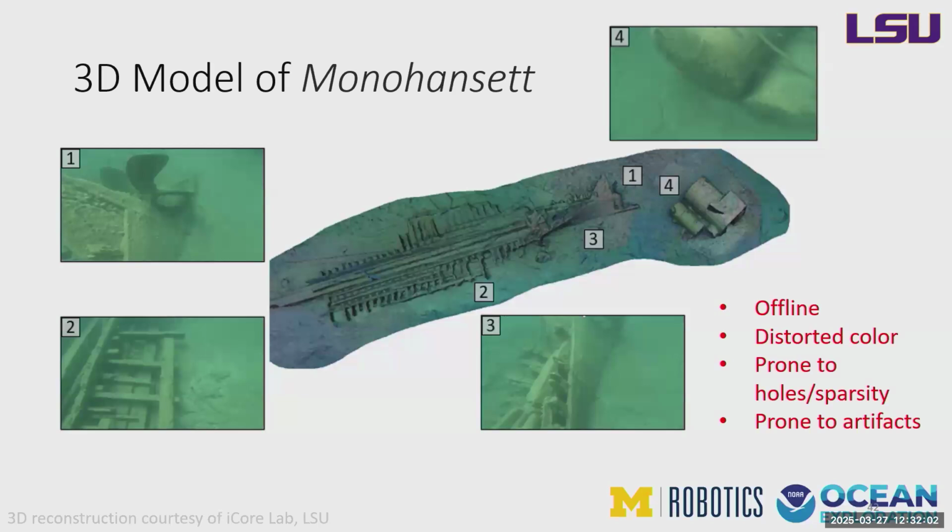So again, this model is pretty good. There are a couple of artifacts that I can see, maybe like this one right here. It's kind of like a ghost artifact. But in general, for 3D modeling underwater, we still have a lot of challenges like sparsity and artifacts in our models that usually require us to do a lot of post-processing as well, which just adds more time.